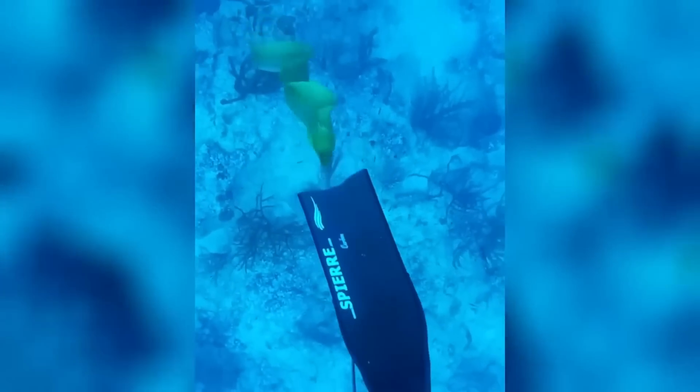Pretty wild to see an eel this aggressive. It's one thing to give a little lunge, but this guy was giving chase. Luckily, his buddy was a sniper with the spear and took the eel out. Did you catch that?